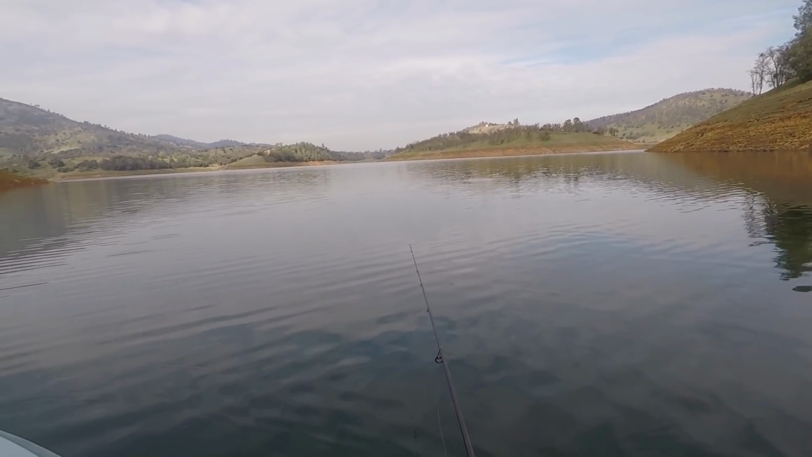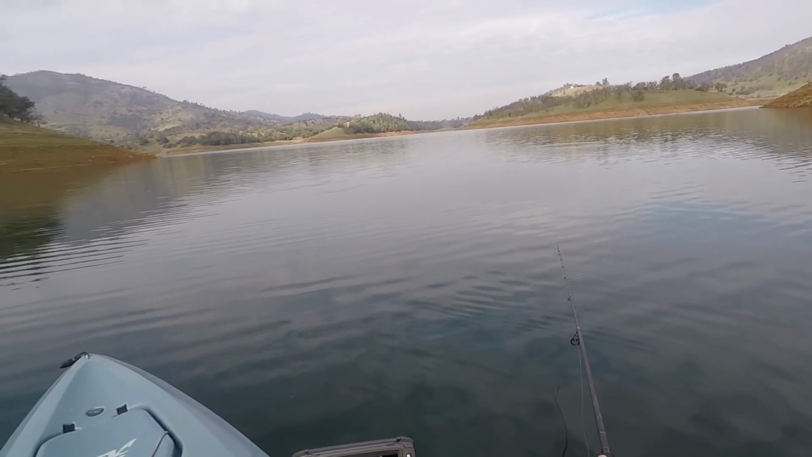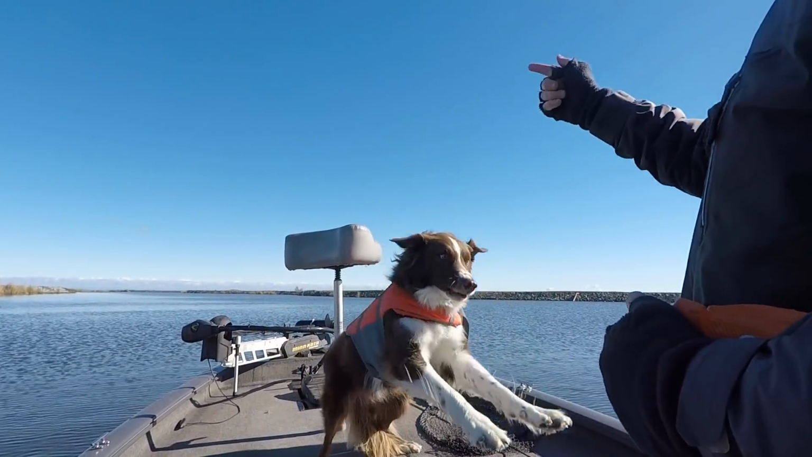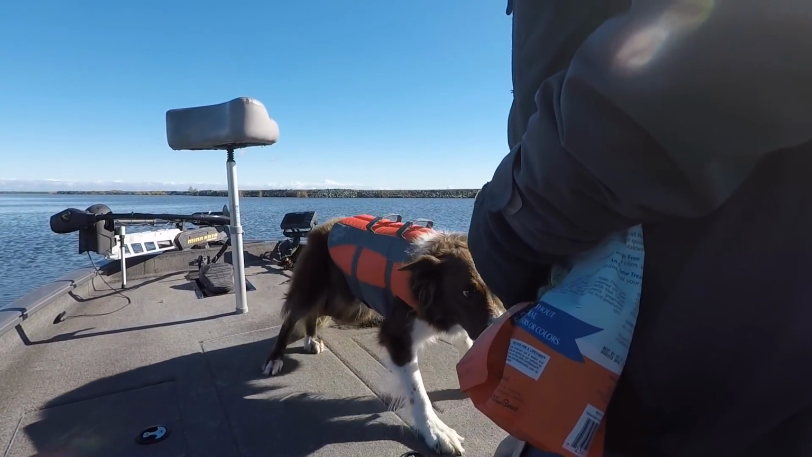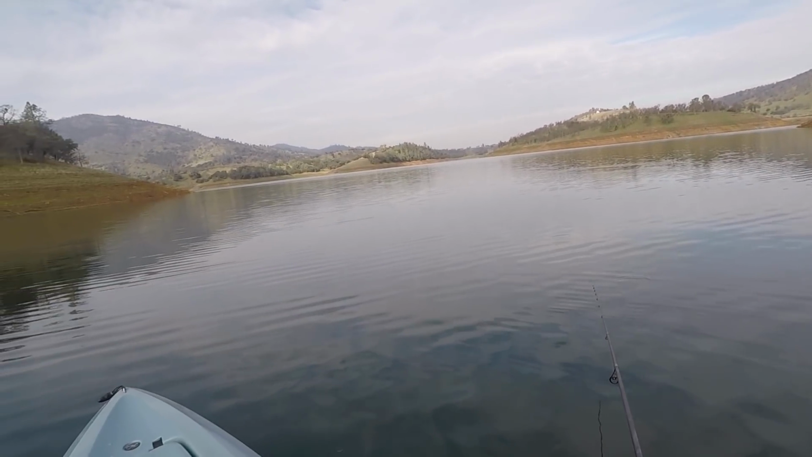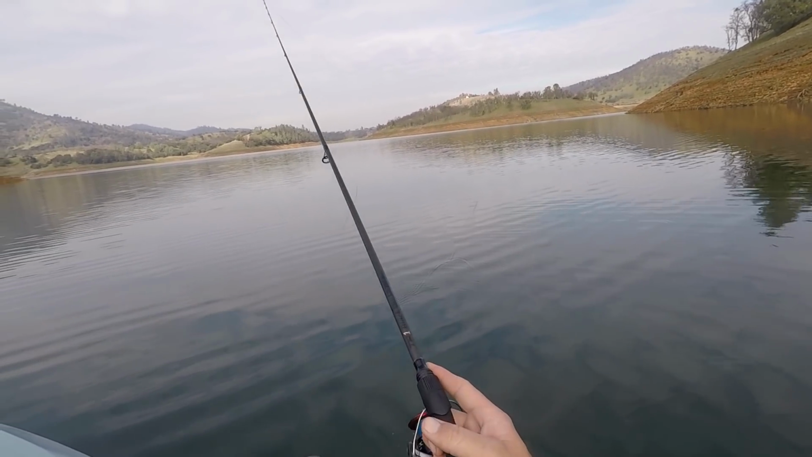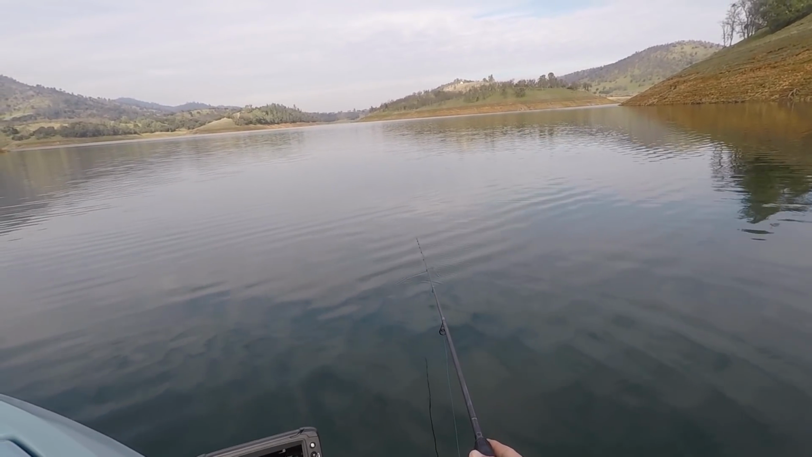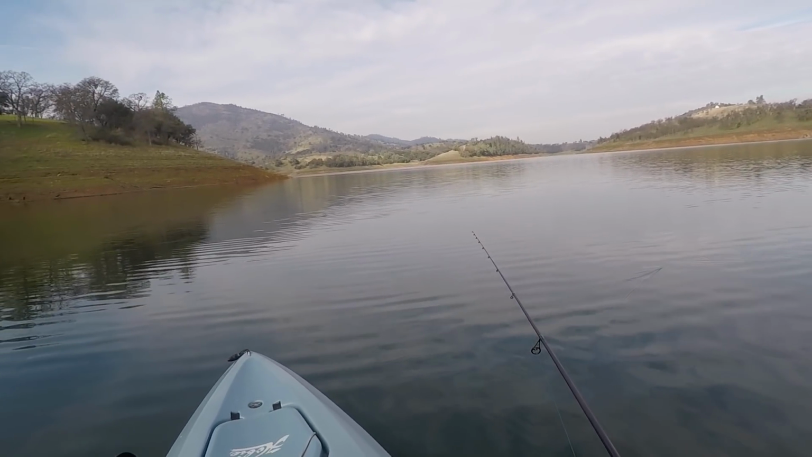I went out once with my buddy Byron from Happy Dog Bass Fishing with him and his dog Riley. That dog's pretty freaking cool. Nope, stick him up. Bang, bang. That's great. I got skunked. He caught 2 fish. And then a couple days ago, I was able to meet up with Matt from Yankee Tanker Outdoors, and we fished together.